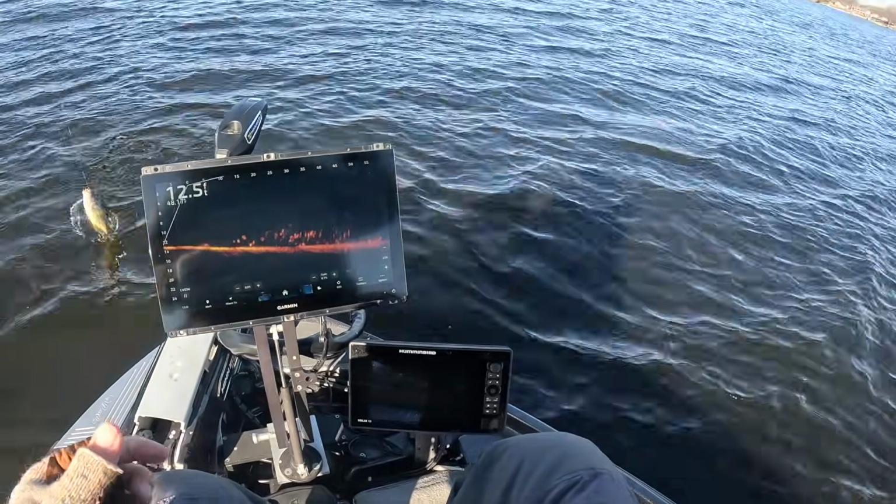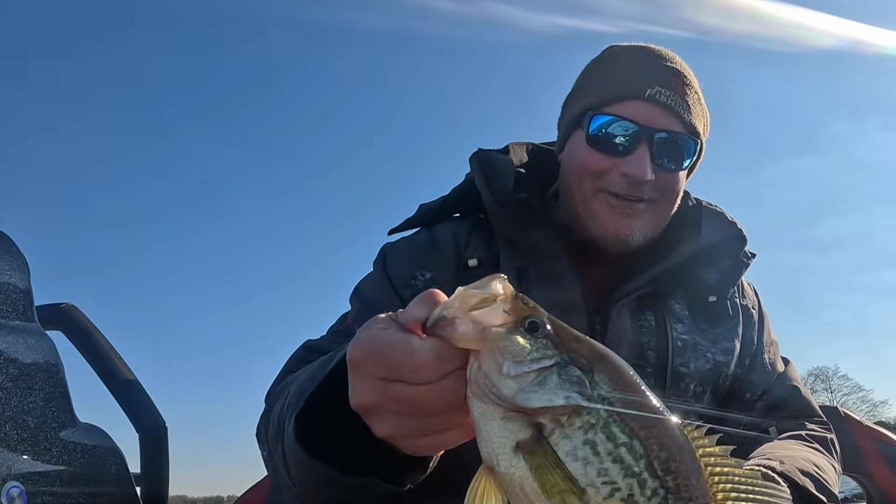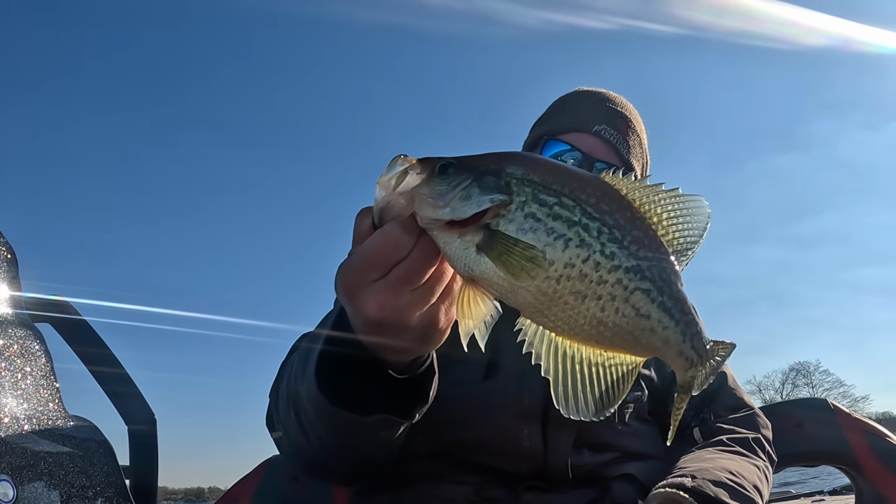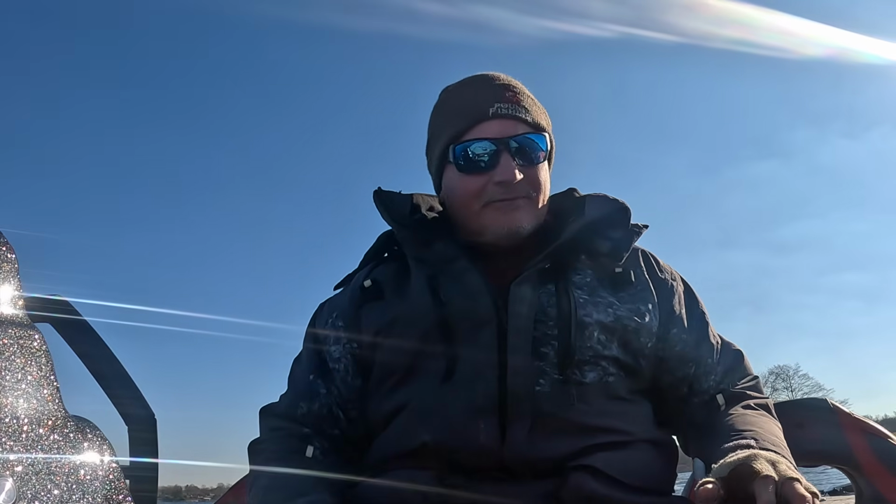Slab. Oh my goodness, this is a big one. That's so funny. That is a slab. That is a big fish, and we're gonna let him go. We're gonna let him go, no doubt about it.